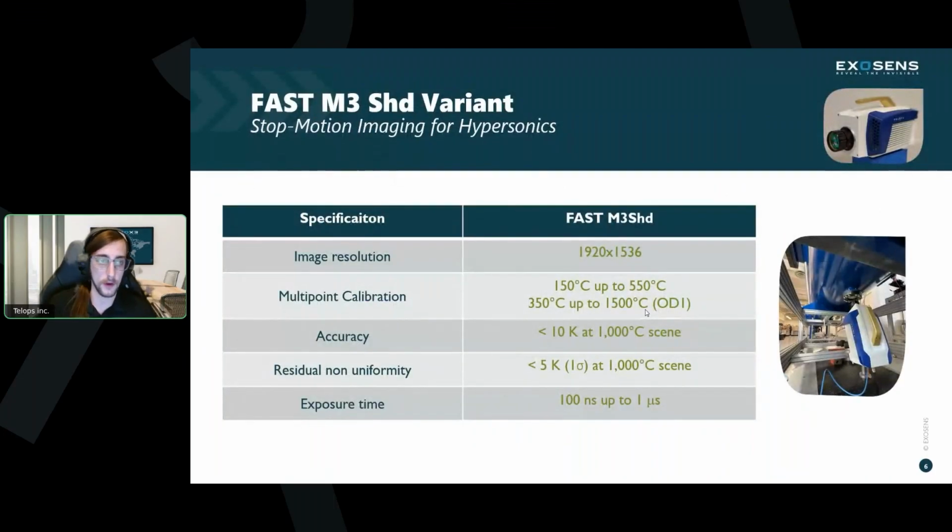So we settled on our M3Shd camera because the detector performance was excellent. The detector is very sensitive even at these low signal levels, but also because it's an HD detector. If we're only going to get one frame, if we're only going to have this one stop motion image, we might as well have good spatial resolution. The 1920 by 1536 pixel detector is the largest that Telops offers. It's one of the largest HD IR cameras available, and that's great for this purpose.